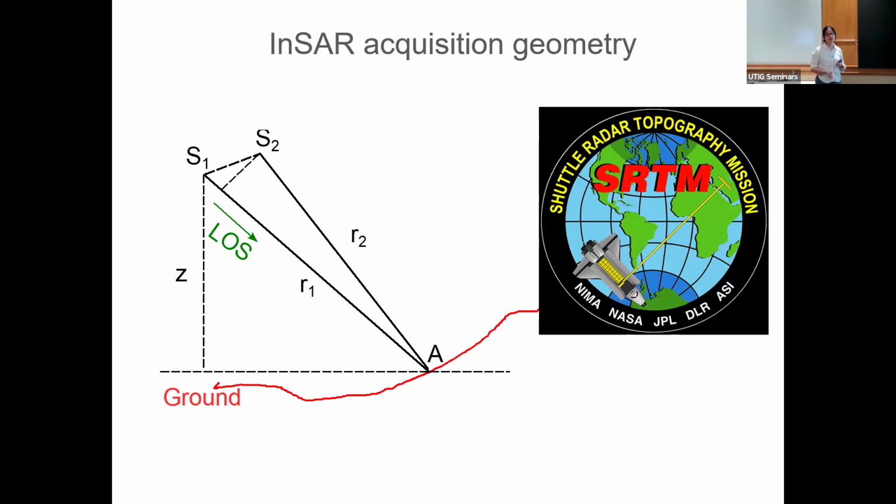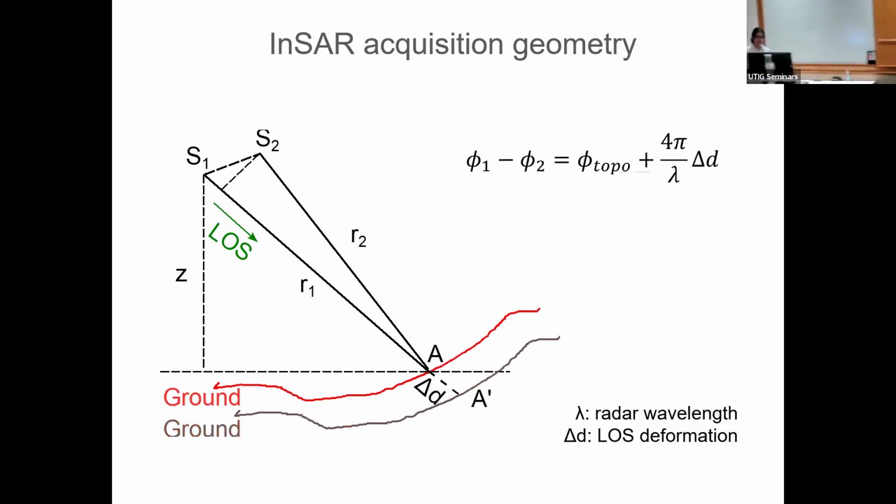The entire data acquisition only took 11 days, so you can have many, many measurements over a very short amount of time. Now we have the topography data available globally.